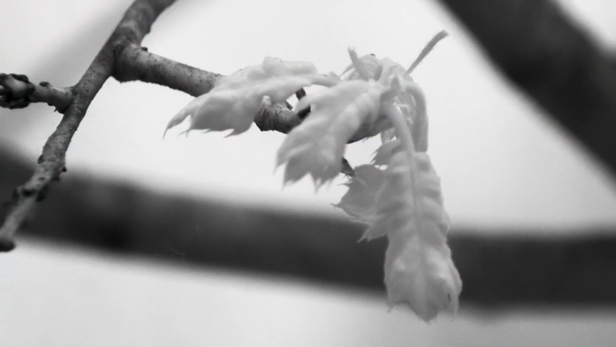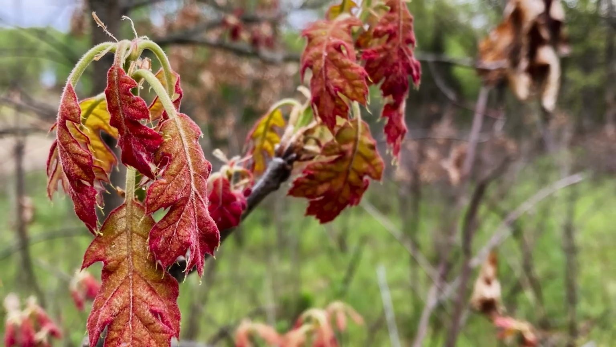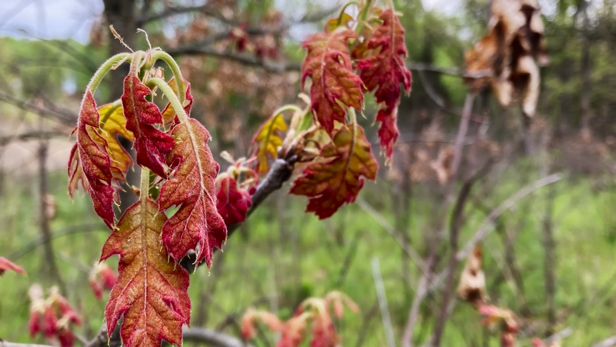So this can either be in color or it can be in black and white. You've got some little droplets of moisture on some of the leaves too. You can also do it in contrast to the cluster of dead leaves in the background as well.